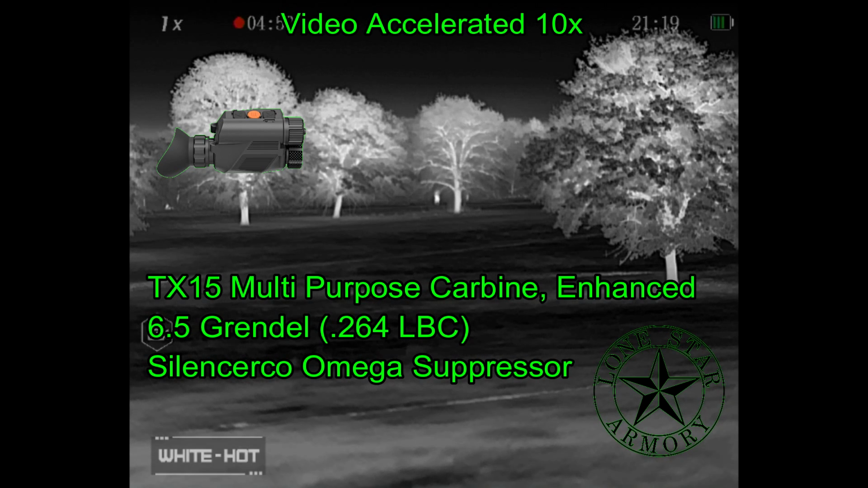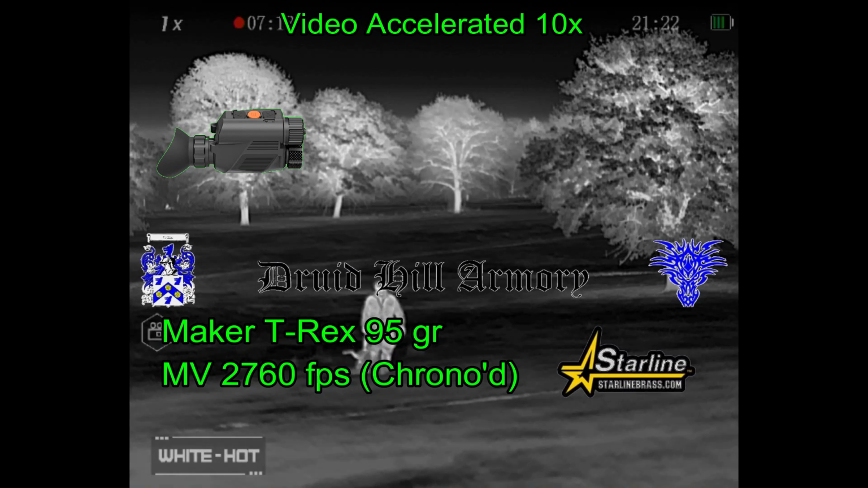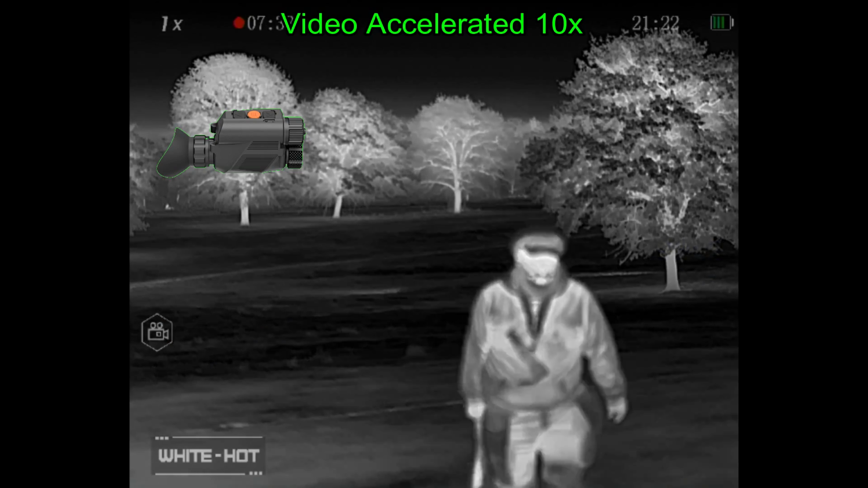Now tonight I'm going to be hunting with the TX15 Multipurpose Carbine Enhanced from Lone Star Armory, shooting 6.5 Grendel. I just don't have enough good things to say about Lone Star Armory and their rifles. This is quality kit. And I'm also going to be shooting some Maker TRX 95 grain bullets loaded by Druid Hill Armory in the Starline Brass.